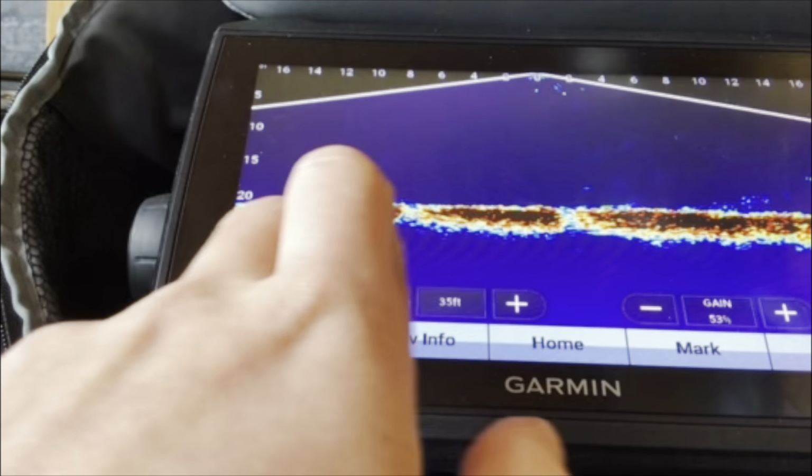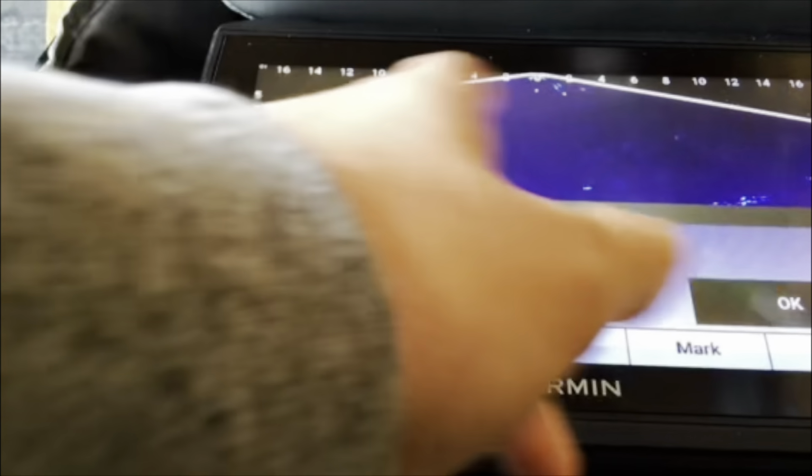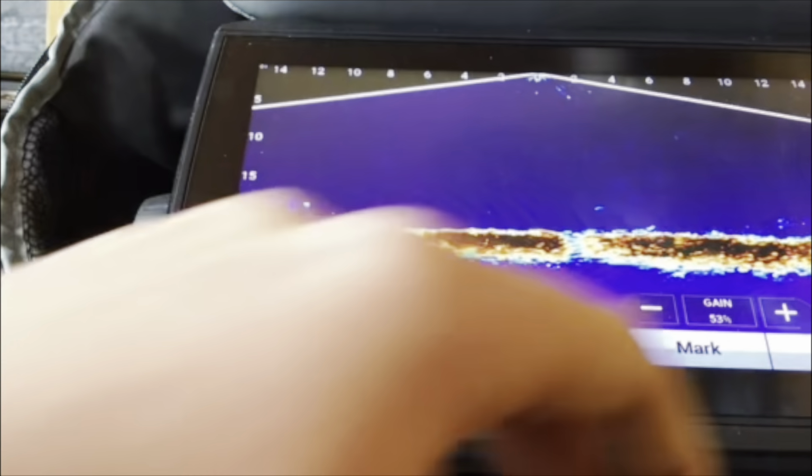Then these on the side are like quick things to go to. They're shortcut keys, I guess they're called. And this is for zooming in and out. It goes by 10 feet each time. So that's for them, power.